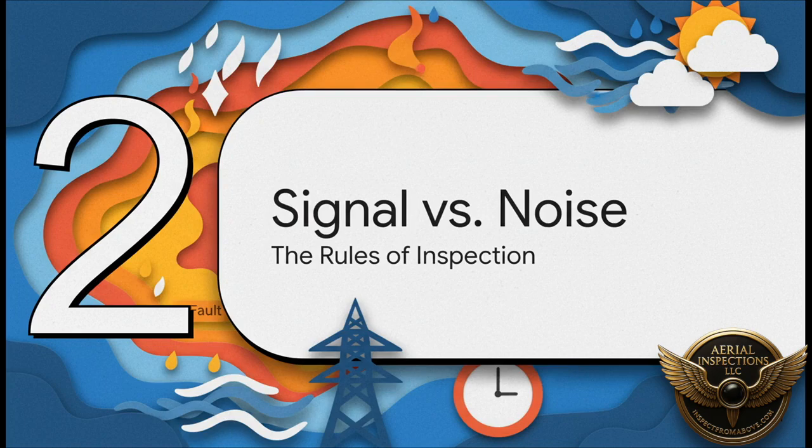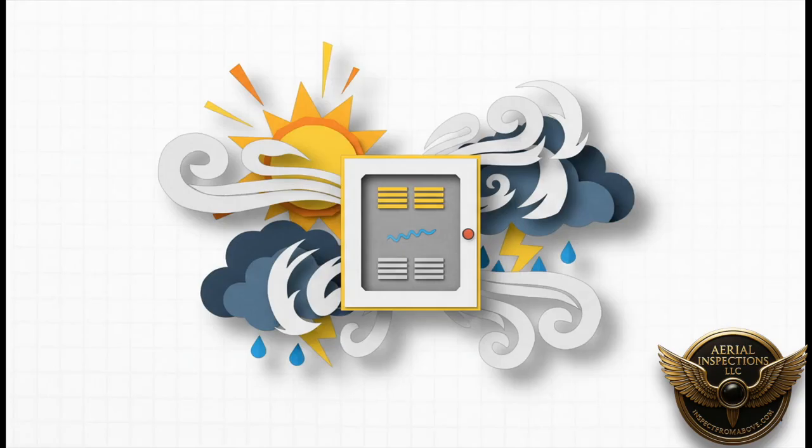Okay, now we're getting to the heart of it. A really good inspection is all about one thing: separating the signal from the noise. The signal is the real, true thermal data coming off your equipment. The noise? Well, that's all the other stuff in the environment that can mess up that data and give us a bad reading. It's kind of like trying to have an important conversation in a really loud, crowded room. The whole goal of a good inspection is to turn down all that background noise so we can clearly hear the whisper of a problem starting. And to do that, we need to get a handle on three really important things.